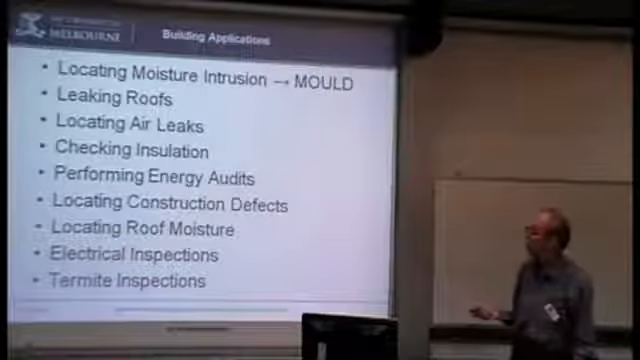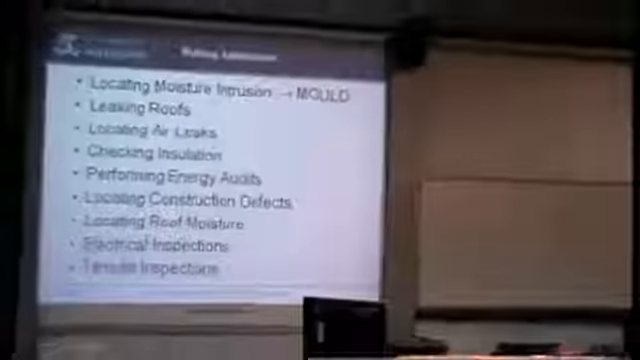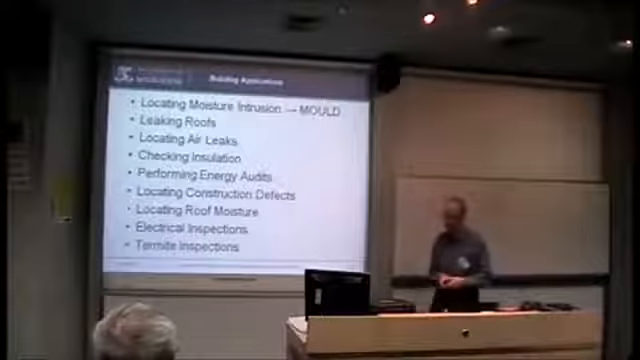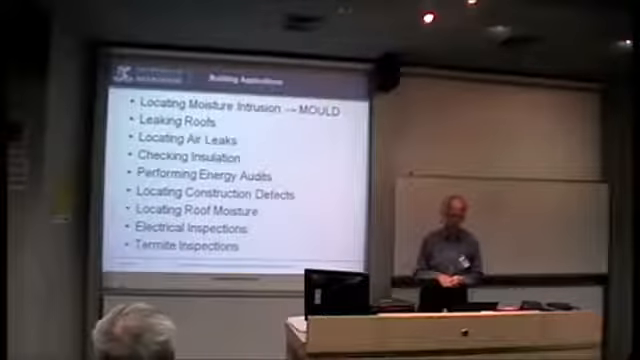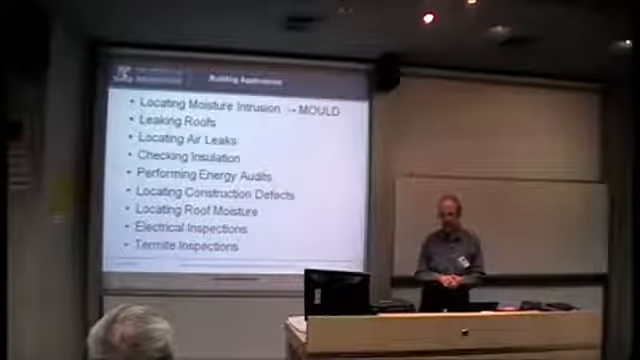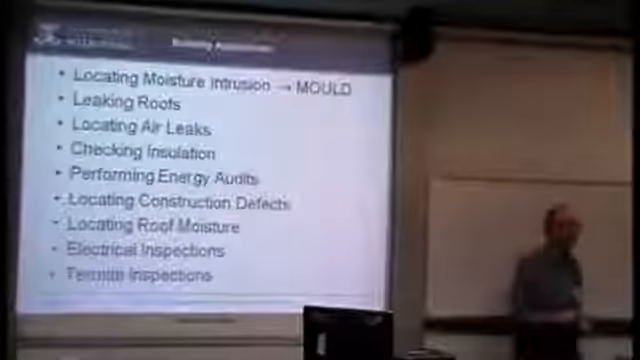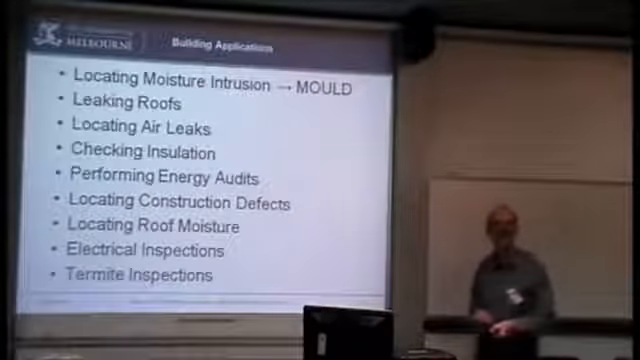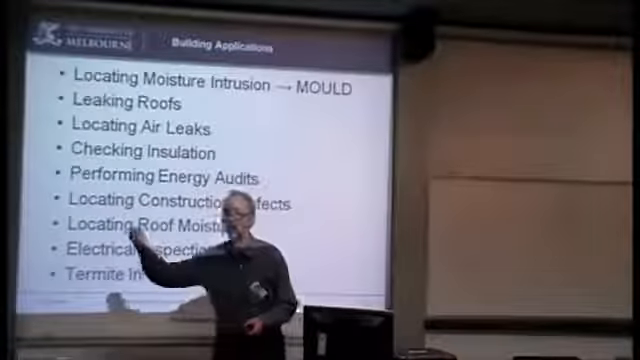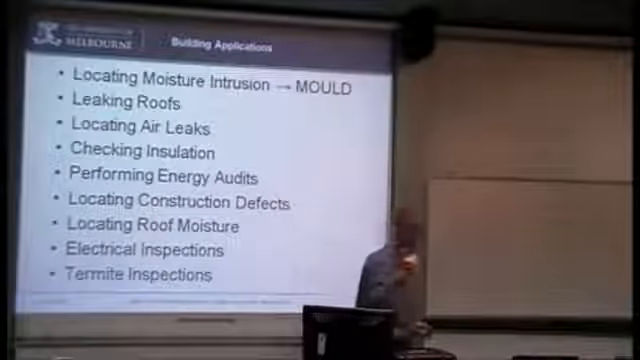And the other one is termite inspections. It was an area which was getting a lot of use at one stage using the cameras. It seems to have dropped off a little bit. And I think it's partly because people make excessive claims. You're not going to be able to pick up individual termites with the cameras. You're not likely to even be able to pick up a track of them where they're marching along. But you will be able to find the nest.